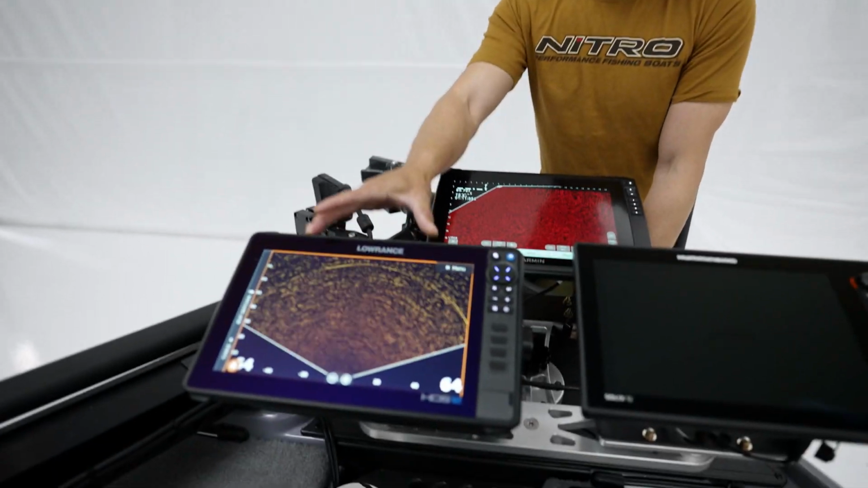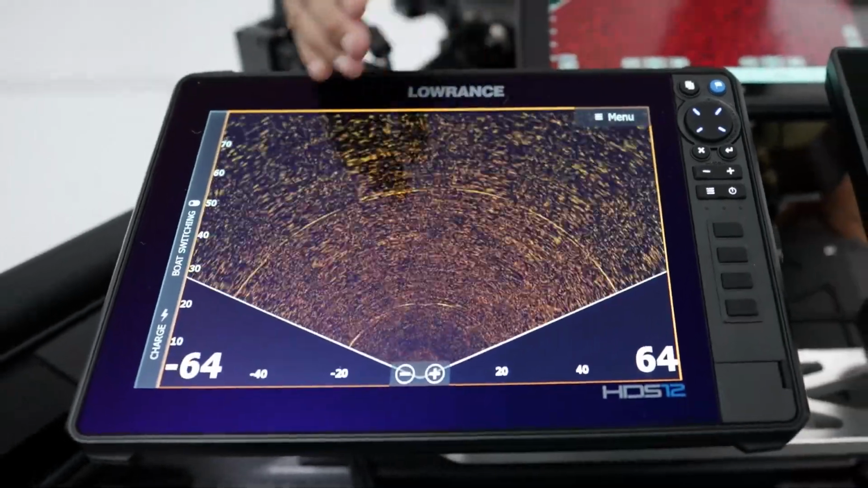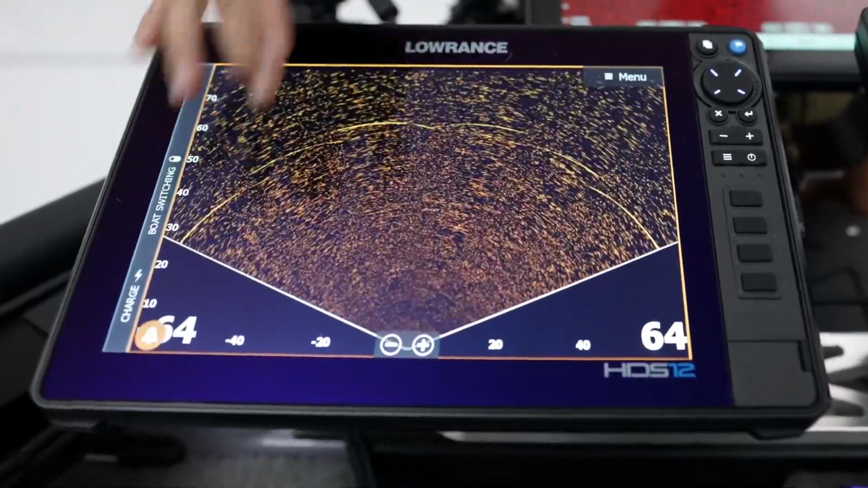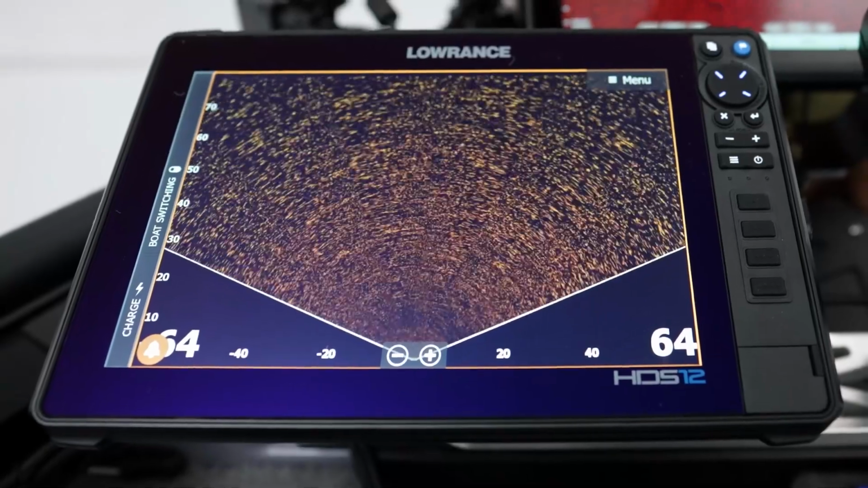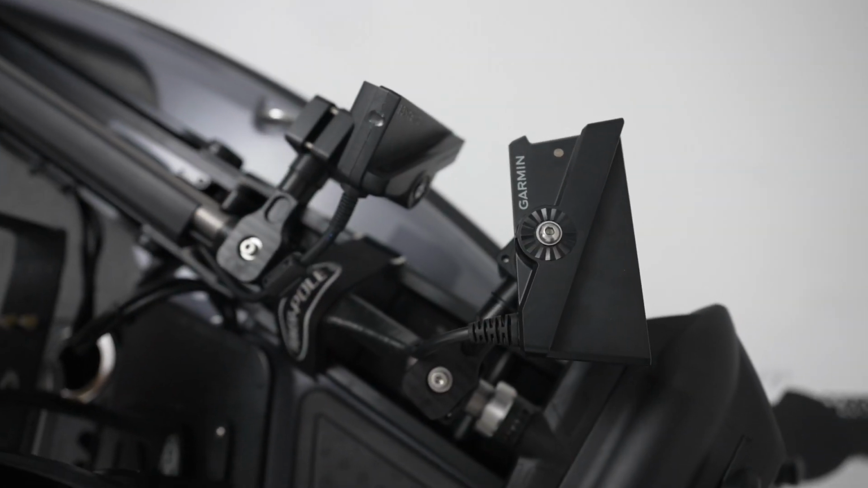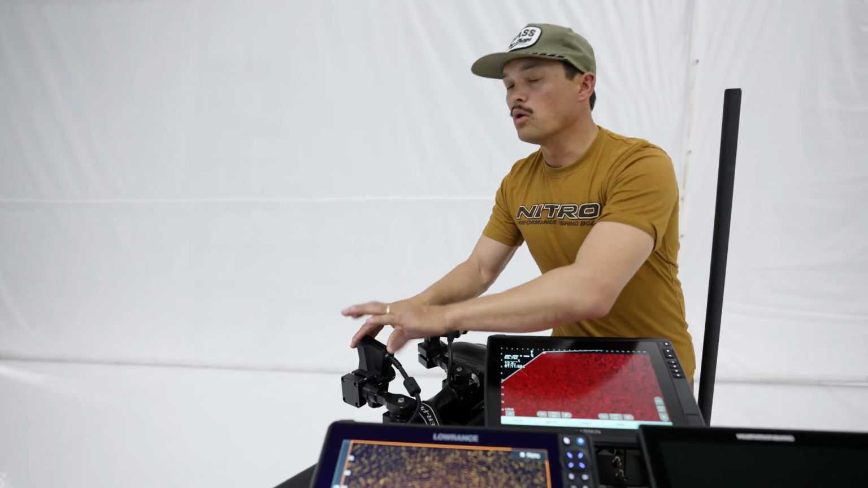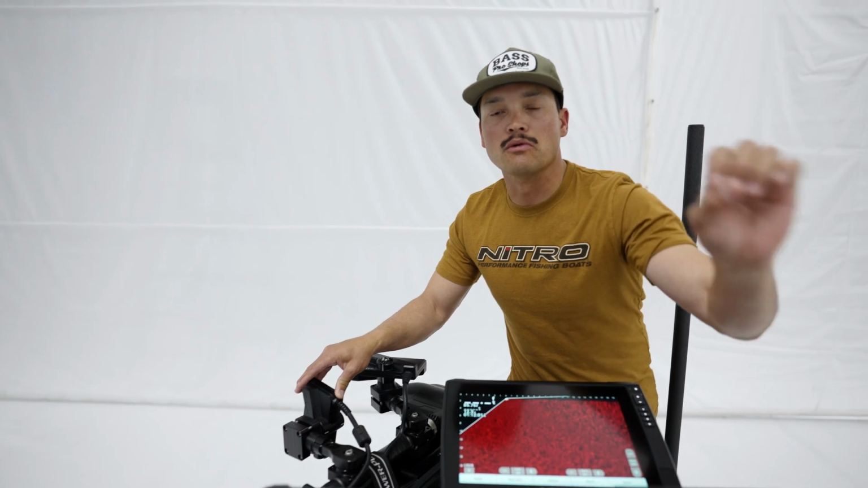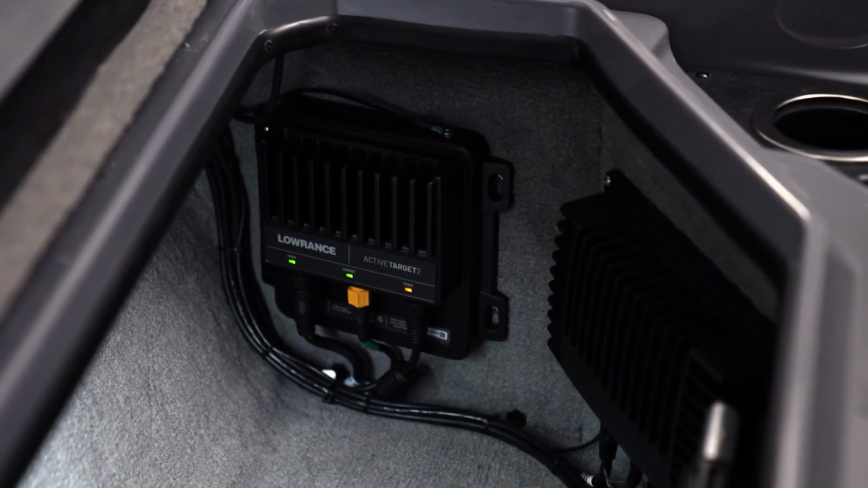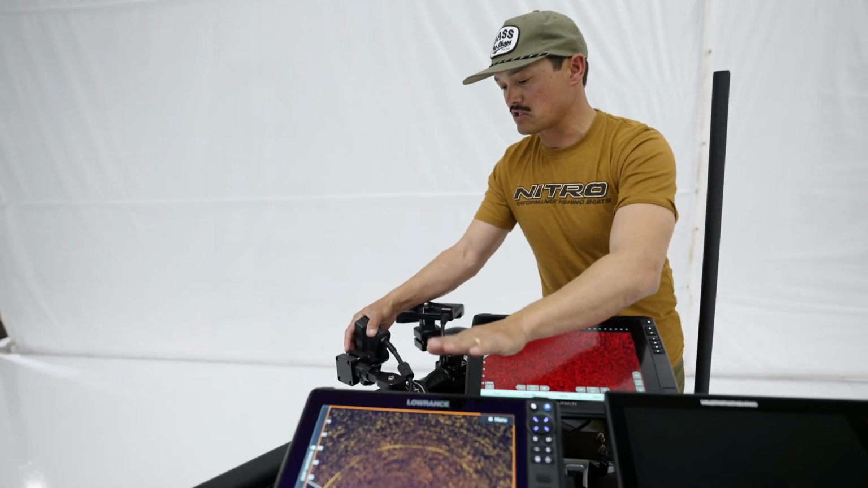Down here to the left, I have a Lowrance HDS 12 with Active Target. Now the special thing here, you can kind of see how my display is set up. Of course, we're off the water, so all you see is noise here, but I have this in scout mode. And if you take a look over here, the transducer that drives this screen is mounted on my Power-Pole Move. This cord is then strung along into my storage area here, and it goes to an Active Target black box that's mounted on the firewall. From that black box, it projects that image to this screen right here.